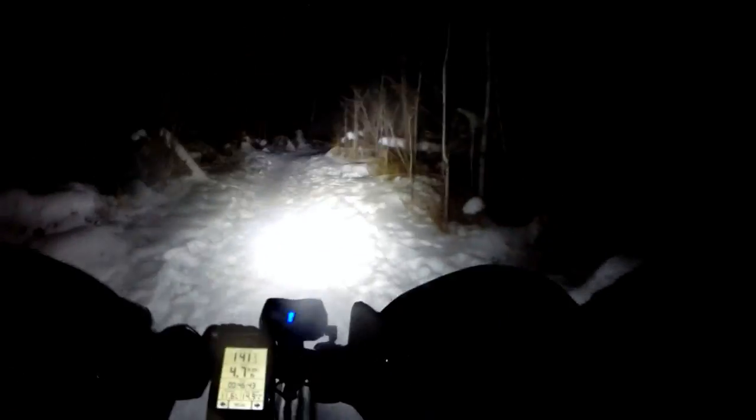Try not to get my heart rate over 140. Oh, 140. 141. We just broke into zone 2. Not bad considering it's pretty steep.